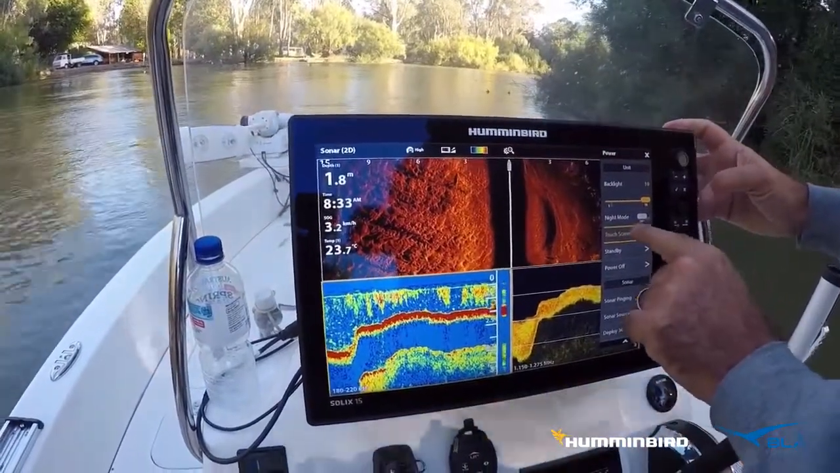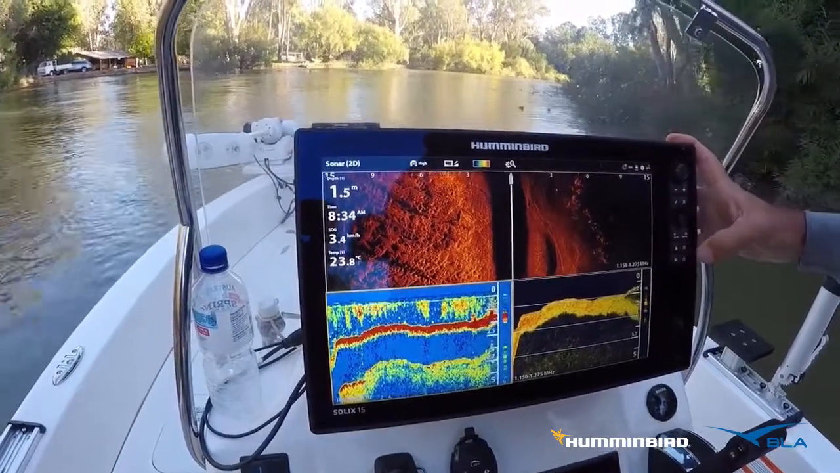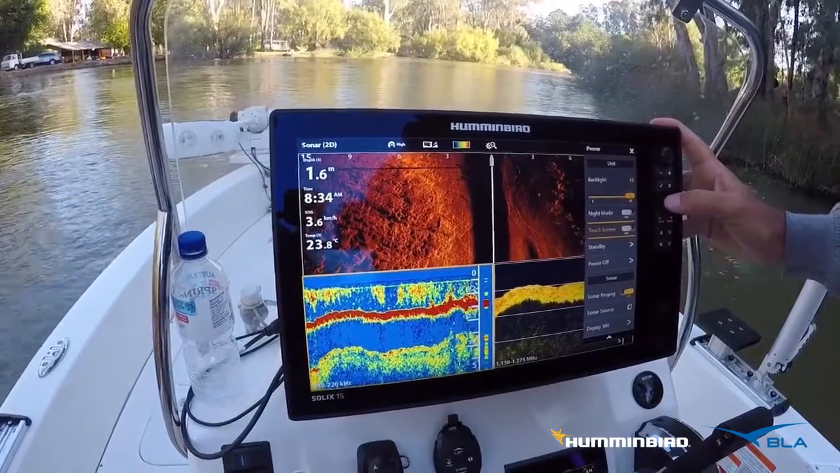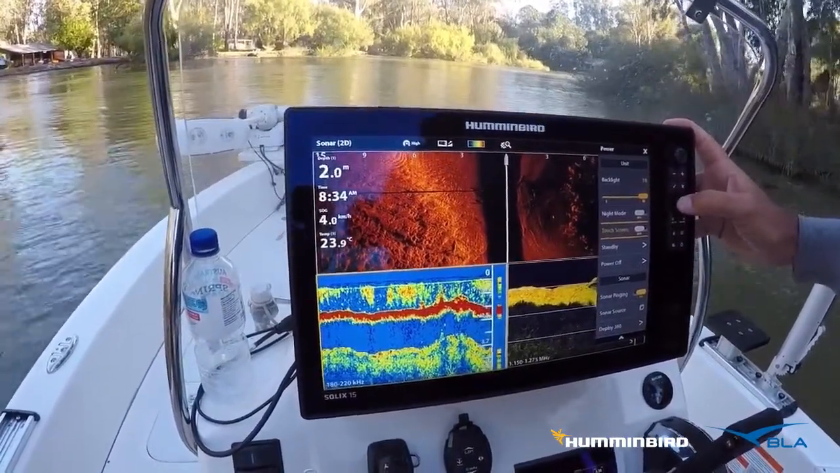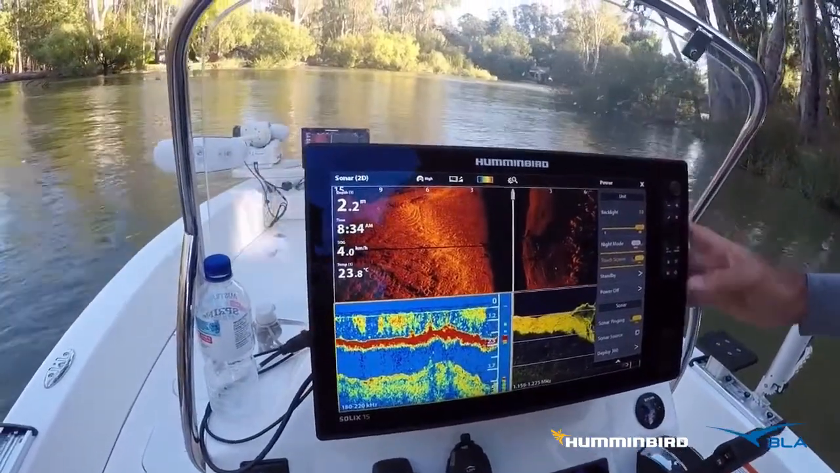Obviously you can't touch it to turn it back on, so it's all joystick driven. If we want it to go back, just push the power button, go down with your joystick, and you can push the joystick in, or push the tick button. Either one will reactivate it, and then we're back to full touch mode.